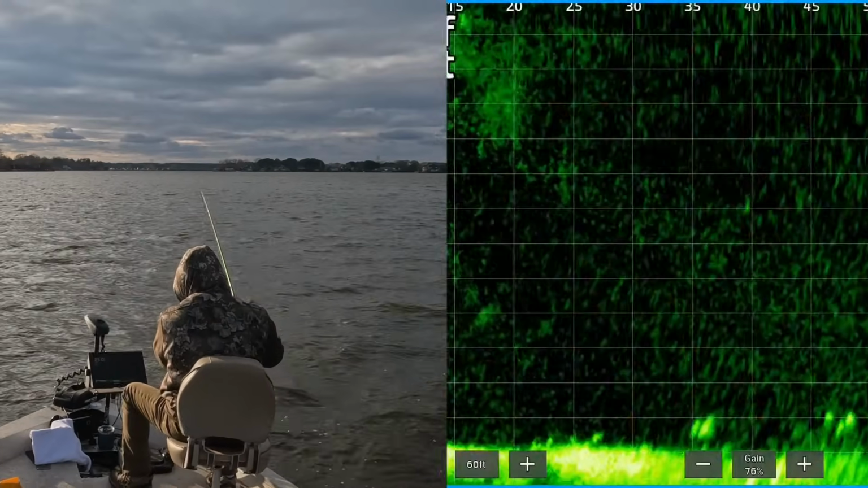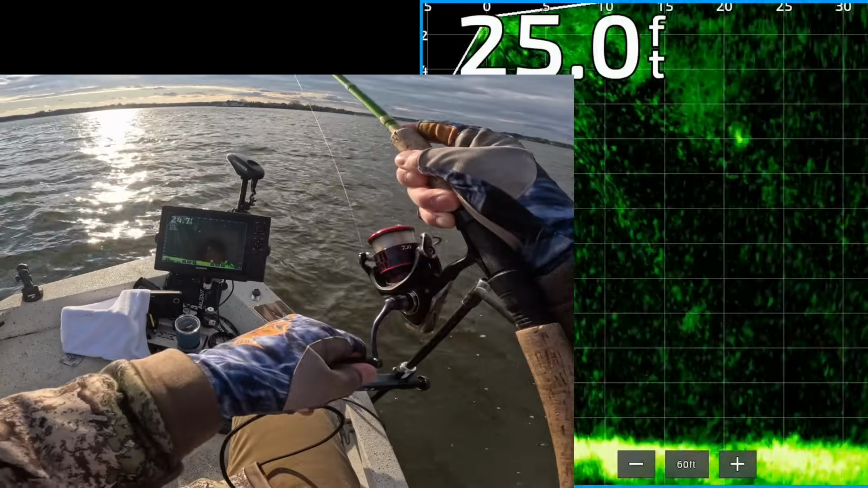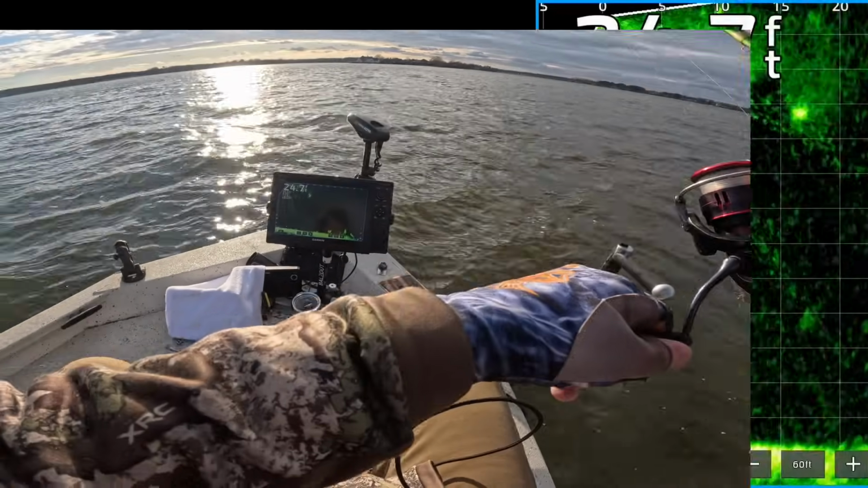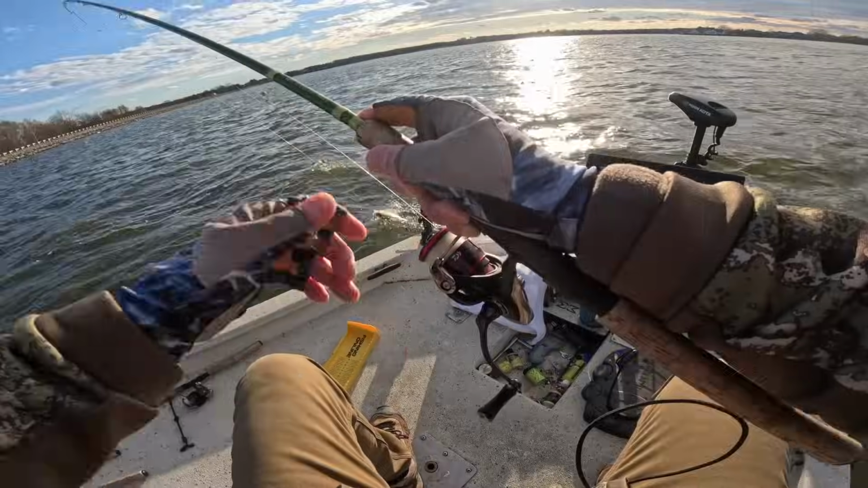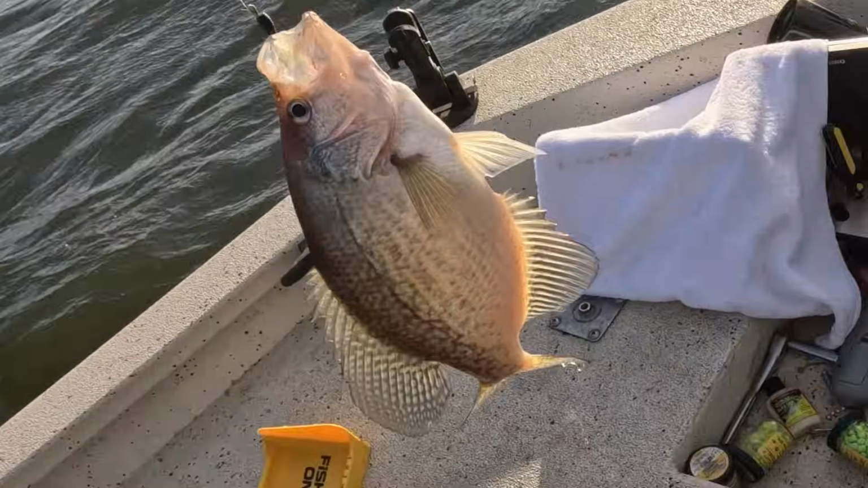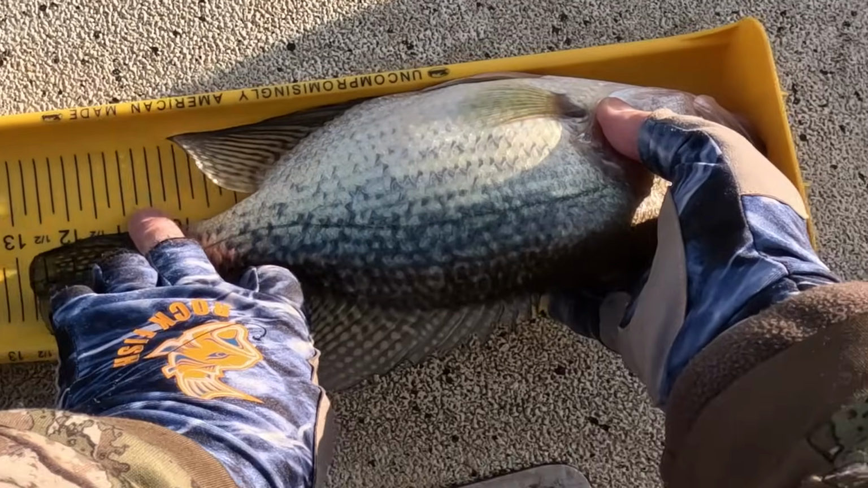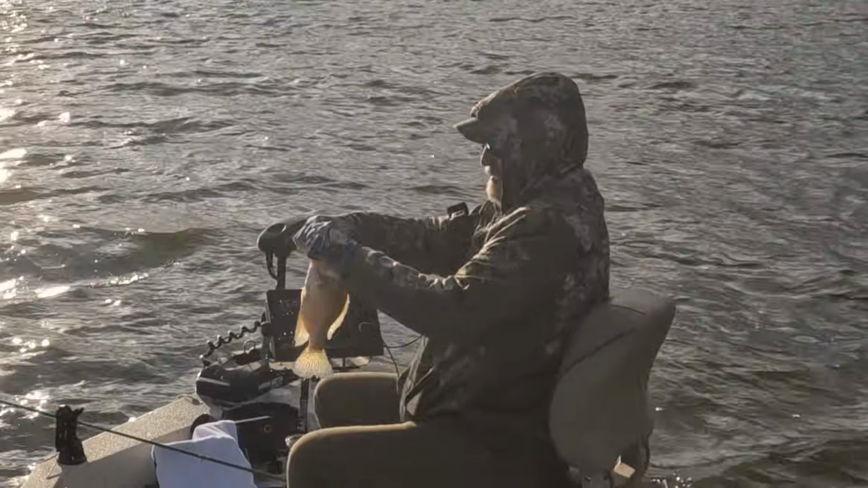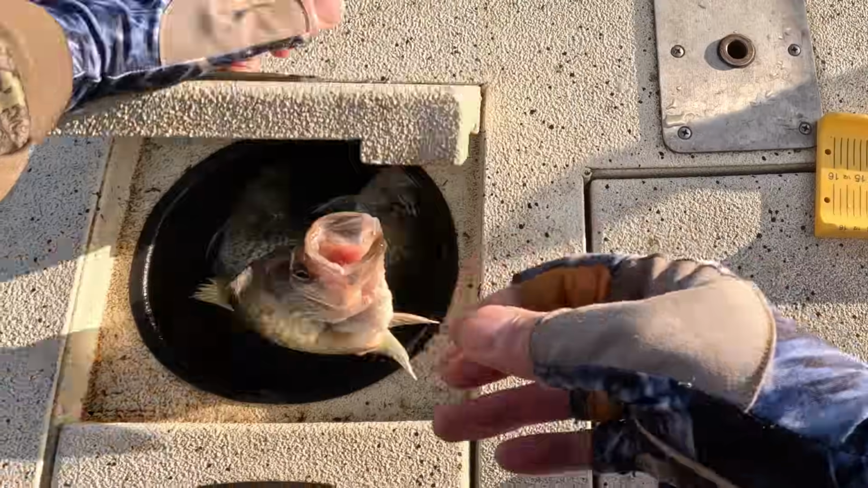There's one. 40 feet out on the bottom. One of them made it. Goodness gracious. You can see him coming up right there. Gosh. Get in the boat. 12 3/4 inch. Black crappie. Yes. Get in that boat.